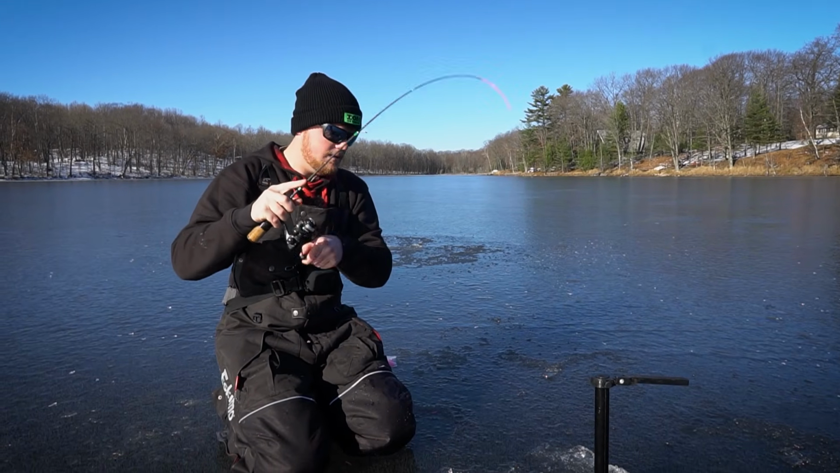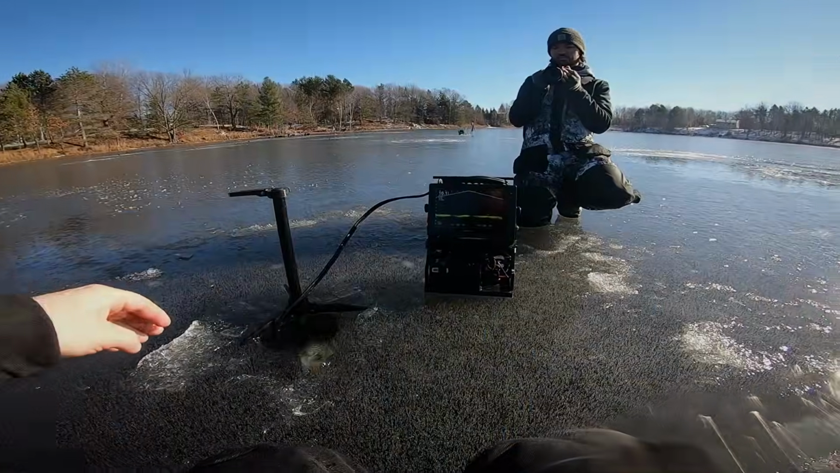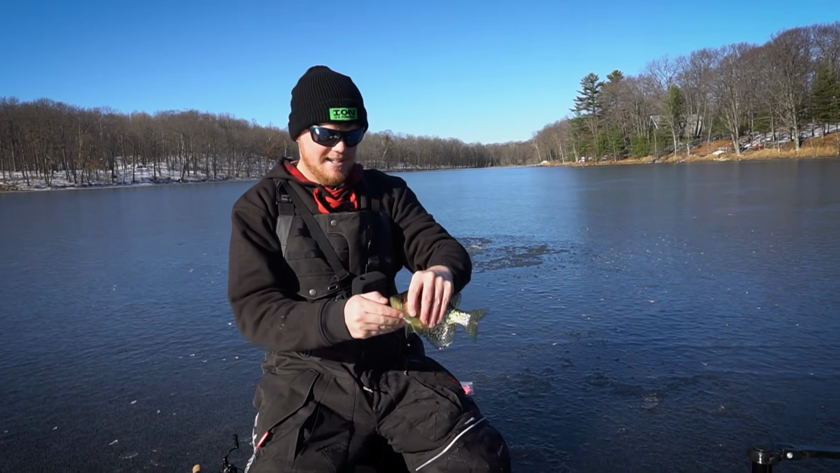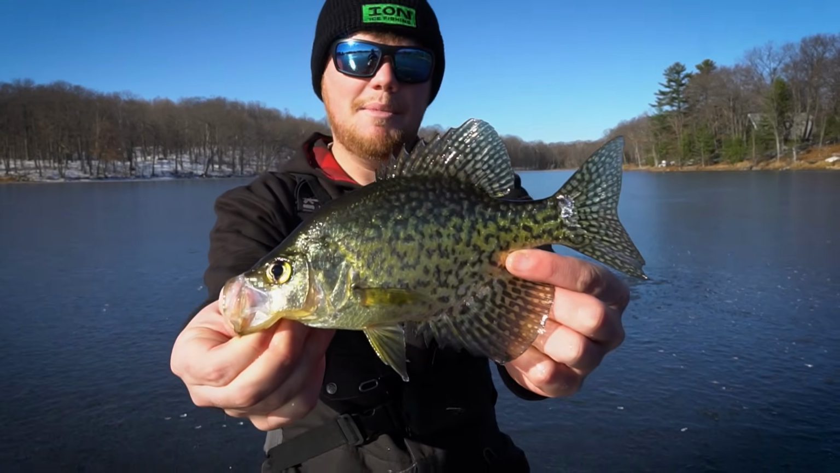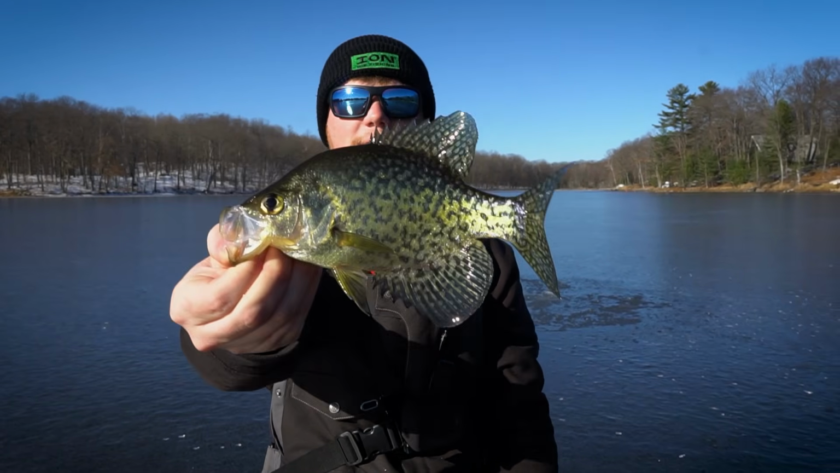This one could be better. Yep, this one will do it. Get them up the hole here. This is the one we are gonna end the day on. There's definitely bigger crappies than this in there, but this has just been an absolute banger of about 30 minutes here on the lake. And it's all thanks to Garmin Livescope.